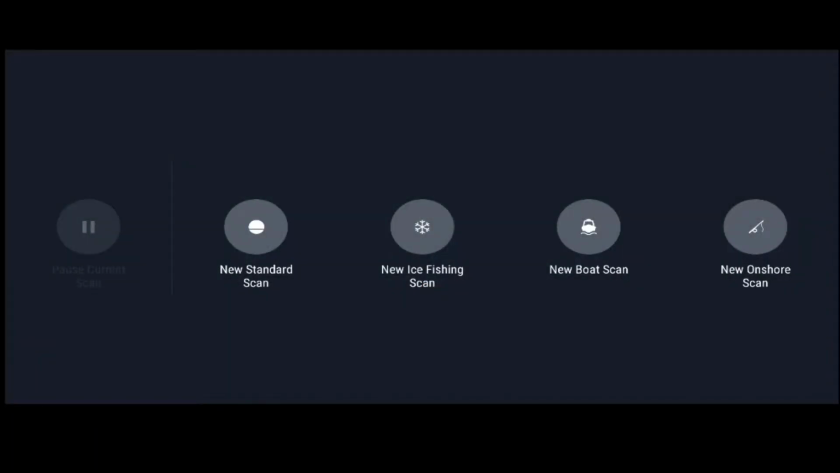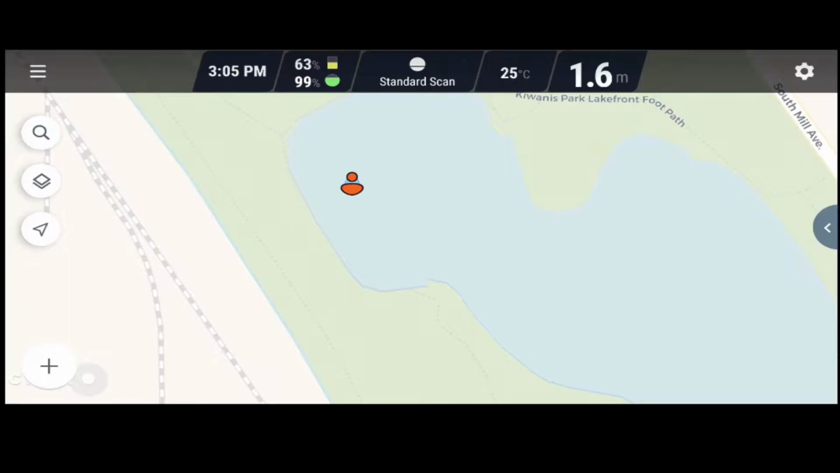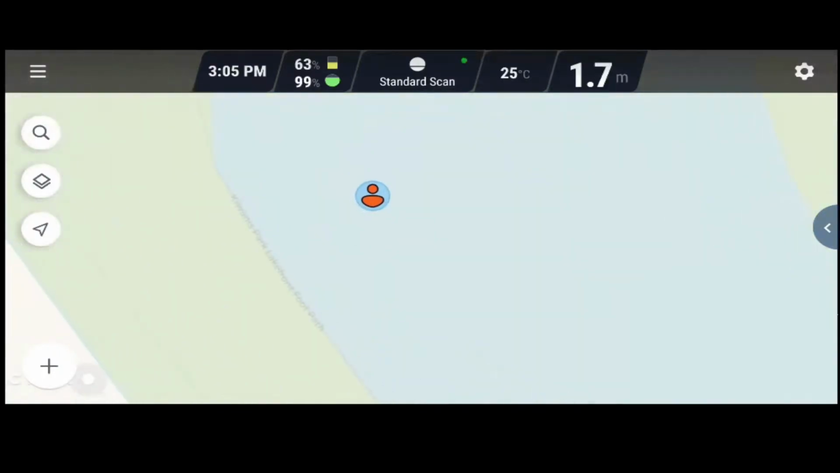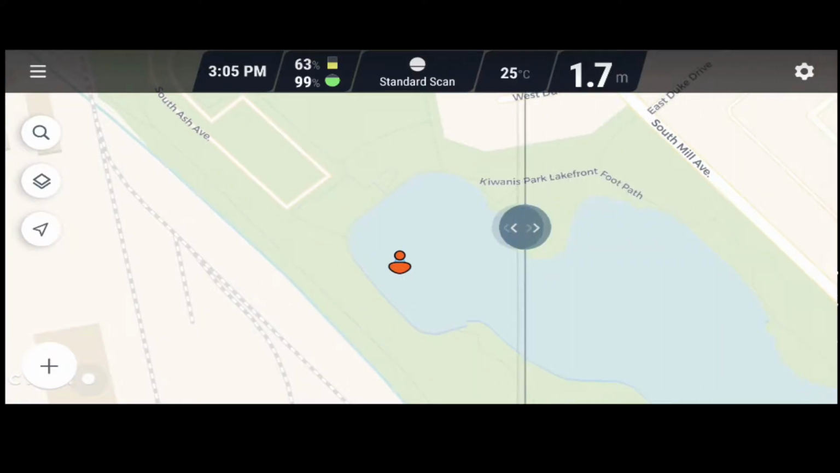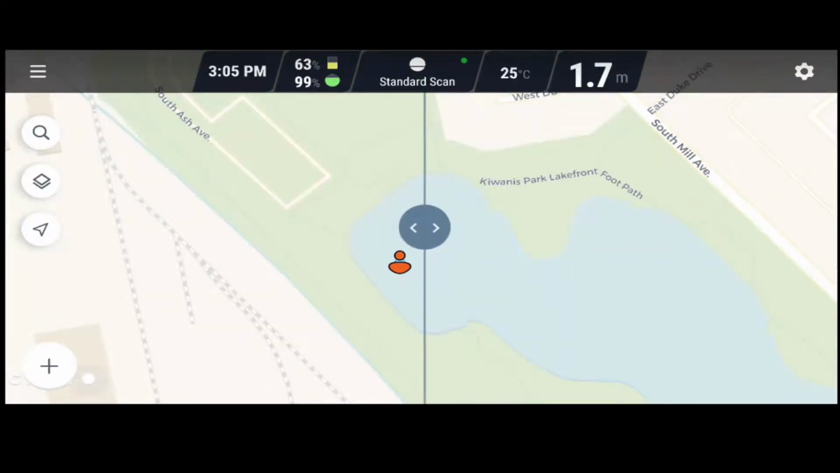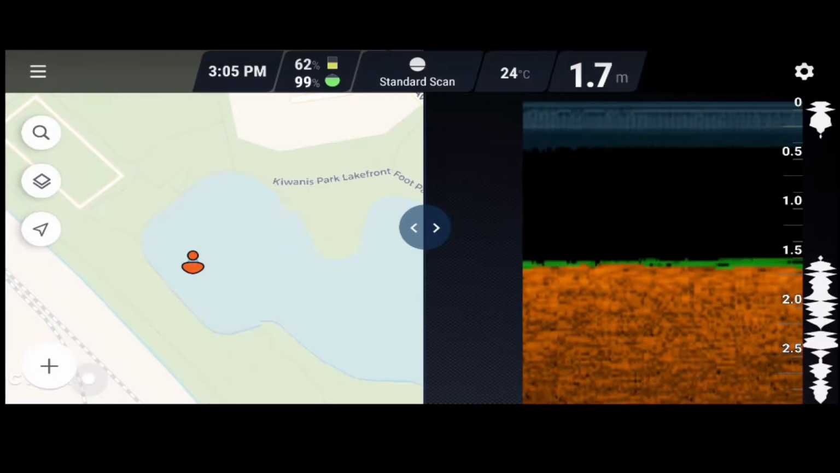For this initial setting, it's going to ask you, are we doing a new standard scan, a new ice fishing scan, new boat scan, new onshore scan? We are just going to do a new standard scan just to show you. Now what this is doing is showing you my location on the lake where the Deeper unit is. And you can change this just by pulling out this little bar from the right side, and then it's going to give you the definition and everything on the side here.